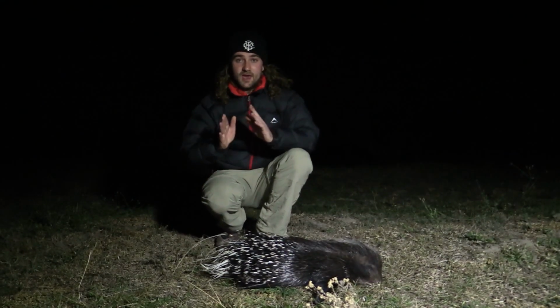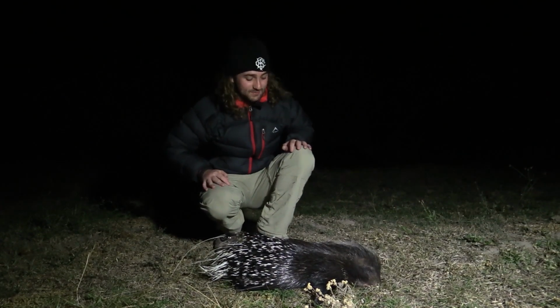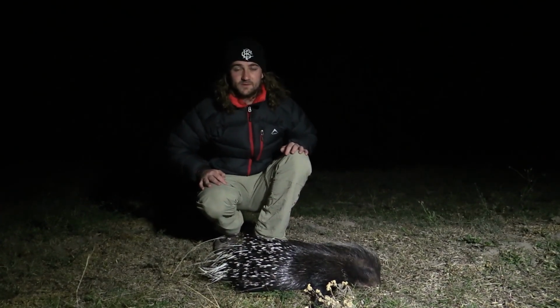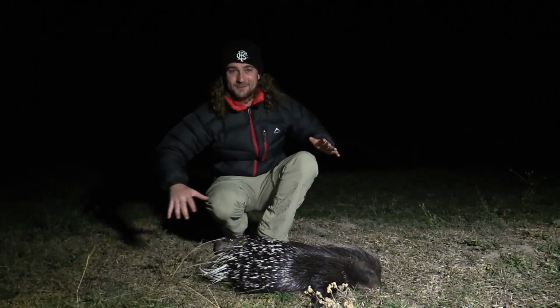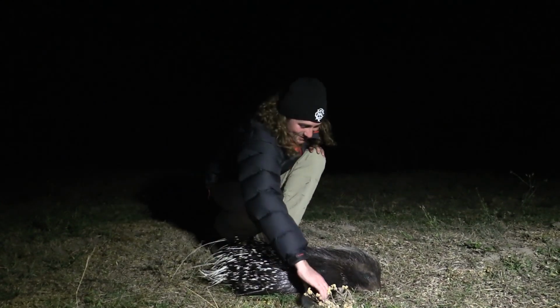He didn't see us, he was walking straight towards us, and when I felt comfortable taking the shot I squeezed off the trigger. I was actually aiming for the head, but he moved a little bit and I got him straight through the heart and lungs. He ran off. I was a bit concerned at that point, but after about 10 or 15 meters he slowed down, rolled over, and he was dead in a few seconds. So very happy with that. Good. I was about to pick him up by his back legs.